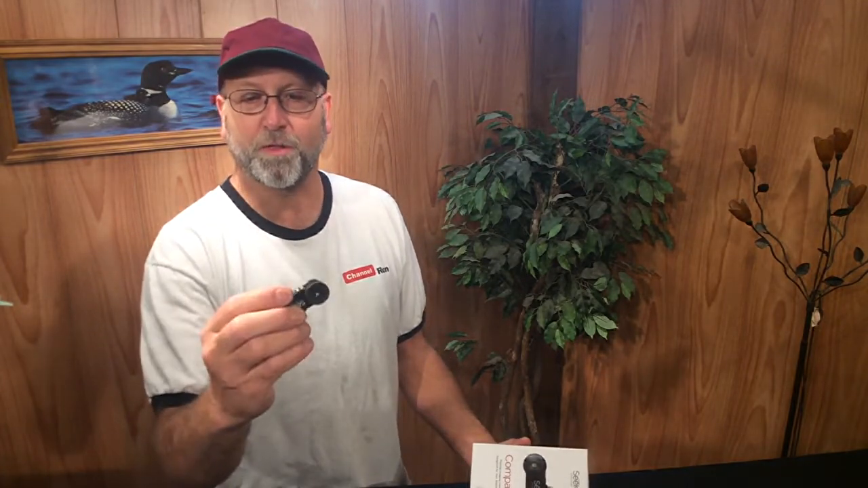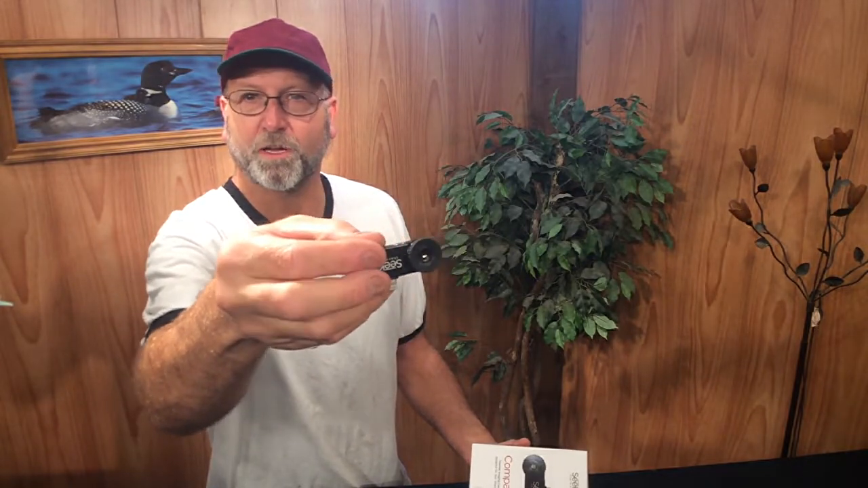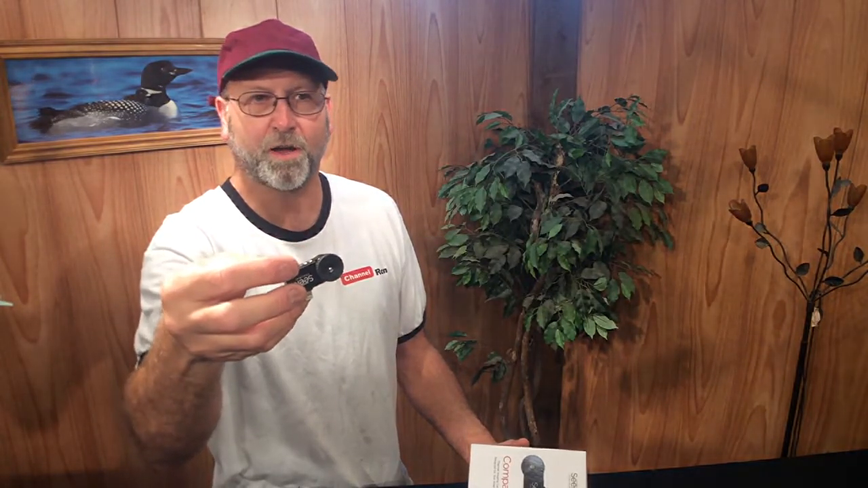Well, there it is. Kind of a neat little thing to fool around with. I really haven't found anything that I could do with it that made sense, but it's a fun little toy to play with. Again, it's just a little tiny thing that you plug into your iPad or your iPhone. Again, you can get this with Android.